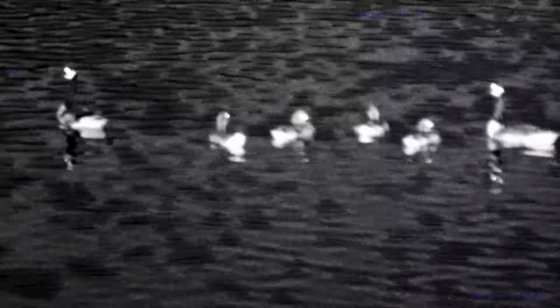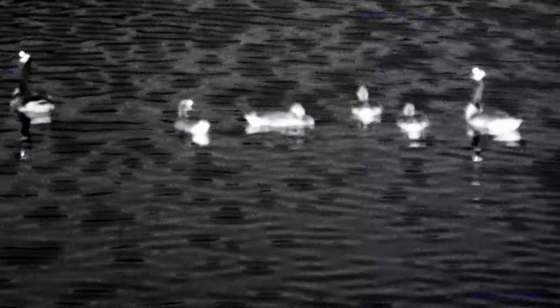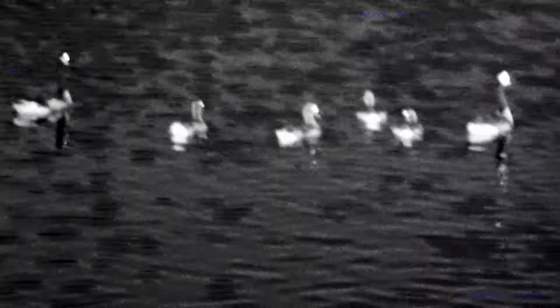So I've got the IR only on the first setting, but we can see a little family of geese with all the babies there. And let me range those for you guys. So that's at 35 yards and very dark in the middle of this lake right here. But pretty cool that we can see that like that. When you get one of these things, you will definitely do a lot of night animal watching, and it's stuff that you definitely would not see with your naked eye, but they're out there, man, so it gives you a pretty good capability at night.